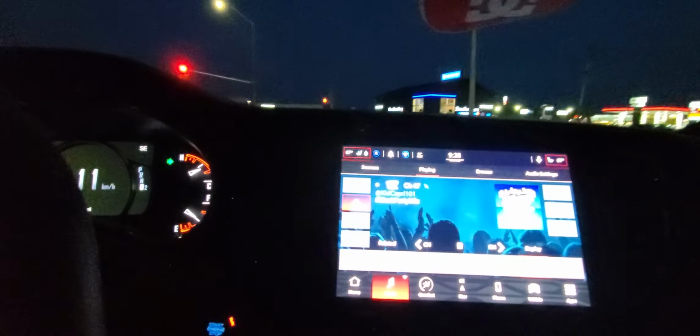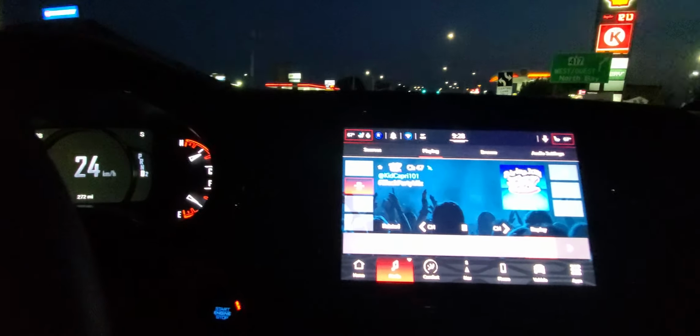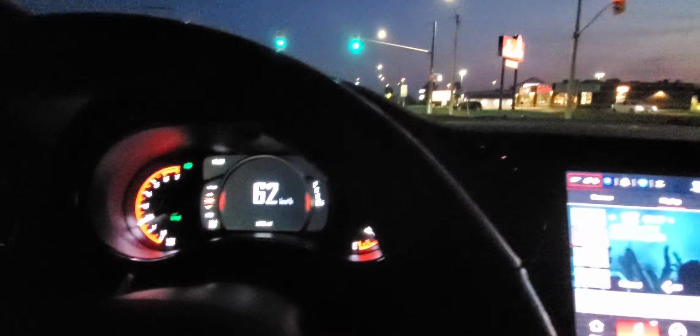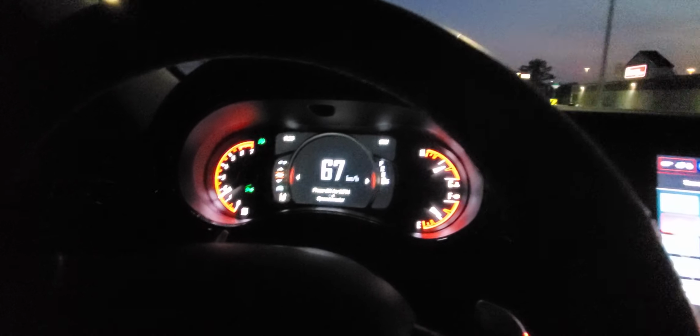But yeah, this is again a pleasure to drive. It's a beautiful vehicle. If you saw any of my other videos, you've seen this specific one. This is actually probably the first time I've driven it at night. As you can see, for some reason I'm in miles per hour.